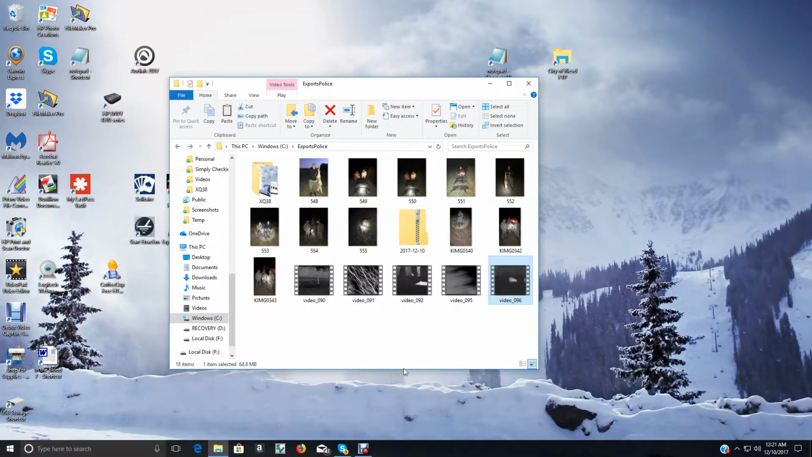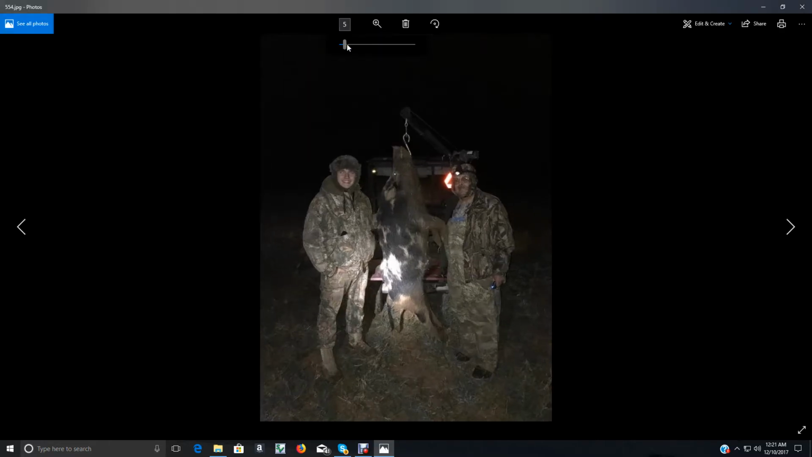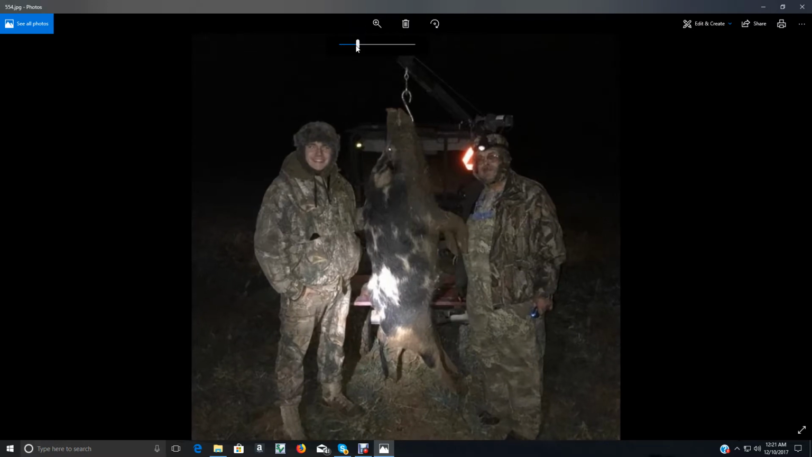And we're going to show you a few pictures of him, if we can find them here. There's me and Brayson with those sexy hats. That's that big hog right there. He's a big one. He was solid too. And if you can see right up there in his head where we shot him, he ain't even bleeding. Extremely tough hog.